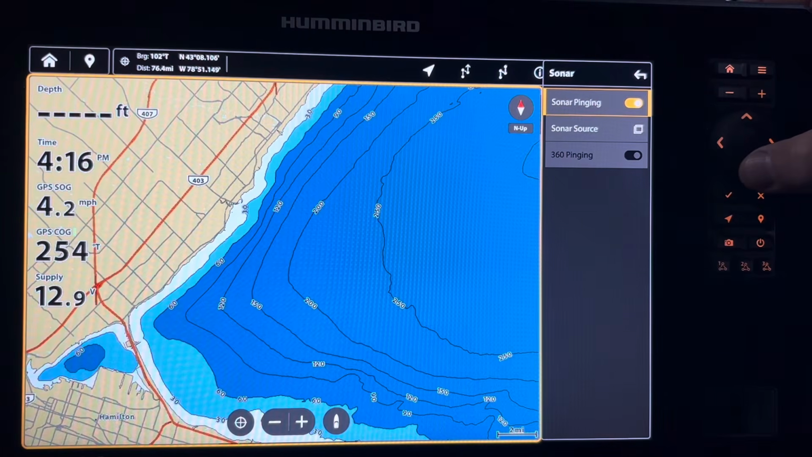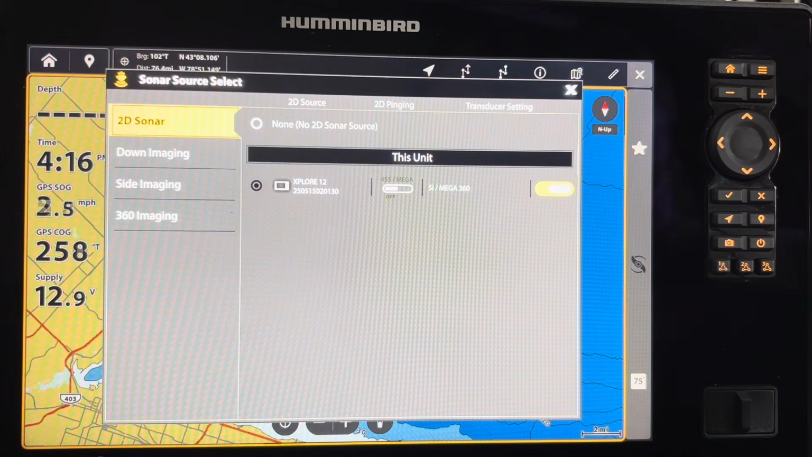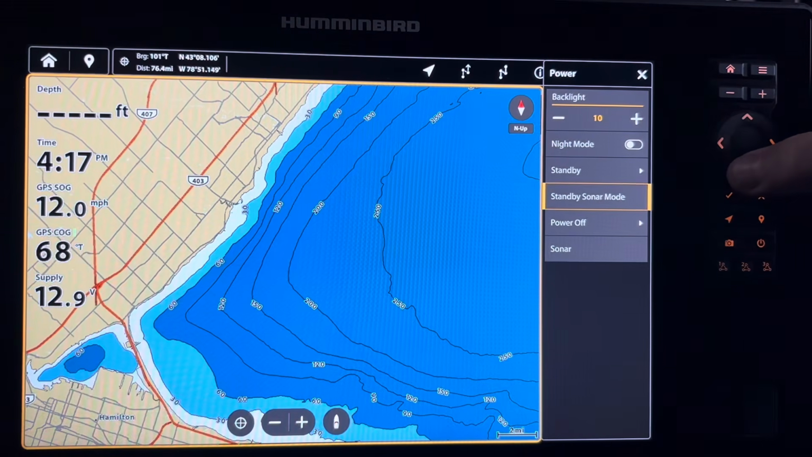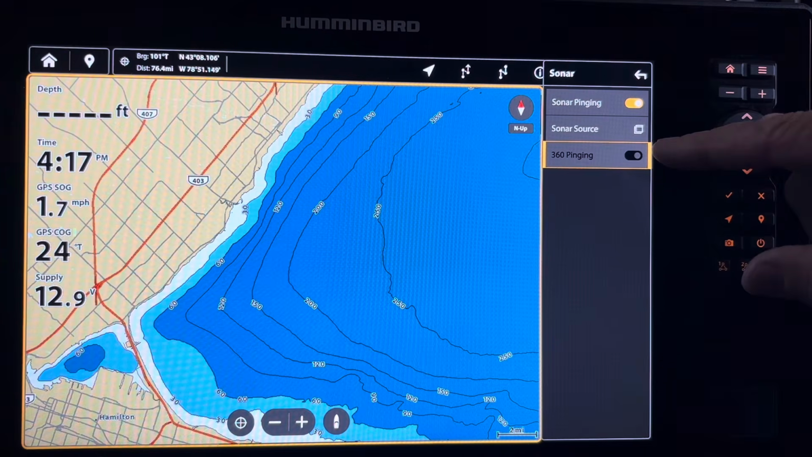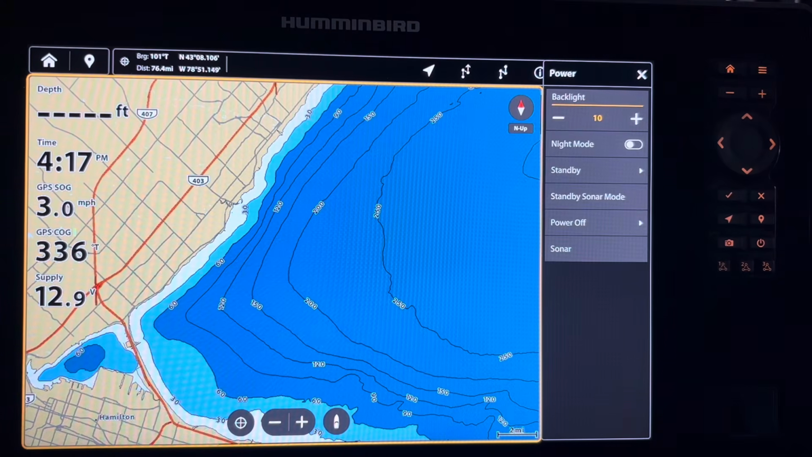If I go down to the sonar source and I hit it, you can see that I have some different options in regards to 2D sonar, down imaging, side imaging, or 360 imaging. I can exit out of that and go back, and let's go back down to sonar. And once again, we'll check on that. And you can see down at the bottom, there is an option for the 360 pinging. And right now it's not connected, so it's not even giving me that as an option. I can use the back arrow and go back.